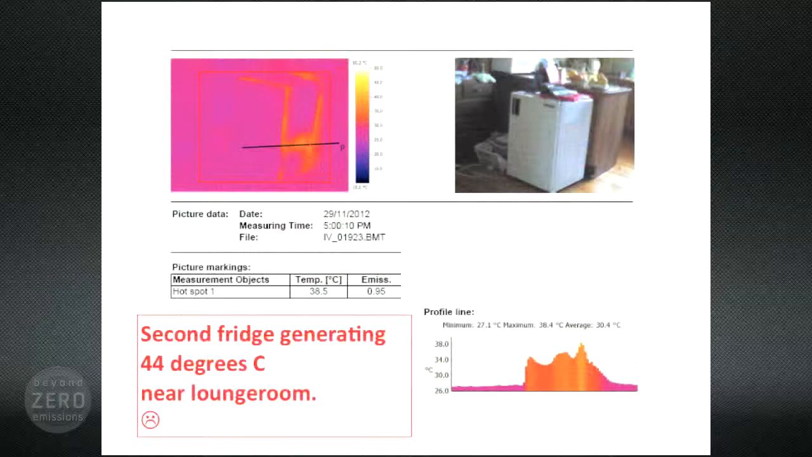Here's another second fridge. This time it's not in the garage, it's in the kitchen. Now usually the second fridge is older and less efficient than your first fridge, so therefore it runs longer and hotter, or both. This second fridge is putting 44-degree heat into the living space of this home on a hot day. Perhaps the homeowner should move this fridge into the garage. Just kidding. More seriously, maybe he can find a way of living without it.